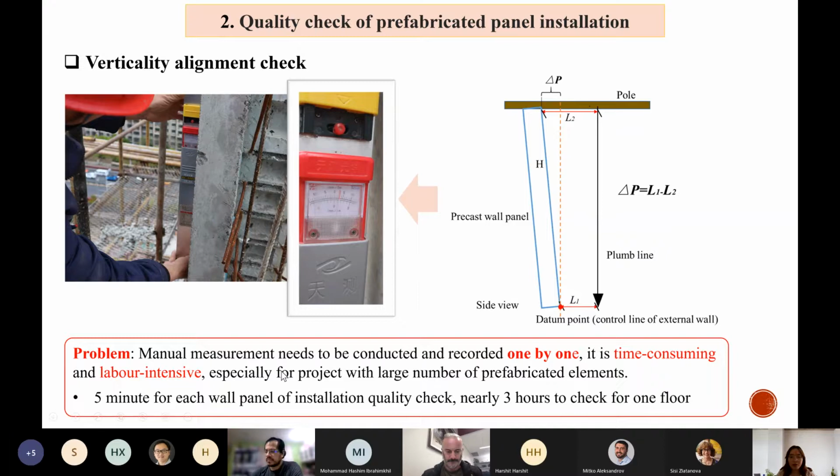For each panel, they will use about 5 minutes for the horizontal and vertical check. So if they need to check the whole floor, it will take 3 hours. If the floor has more elements, it will cost more time.